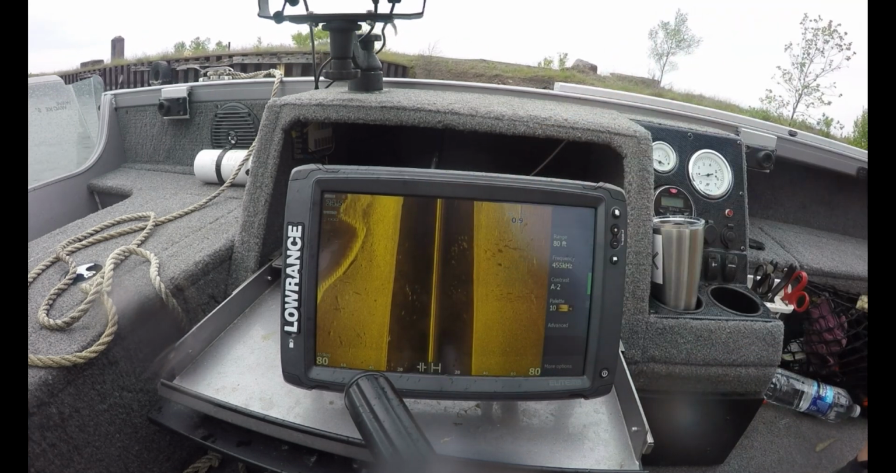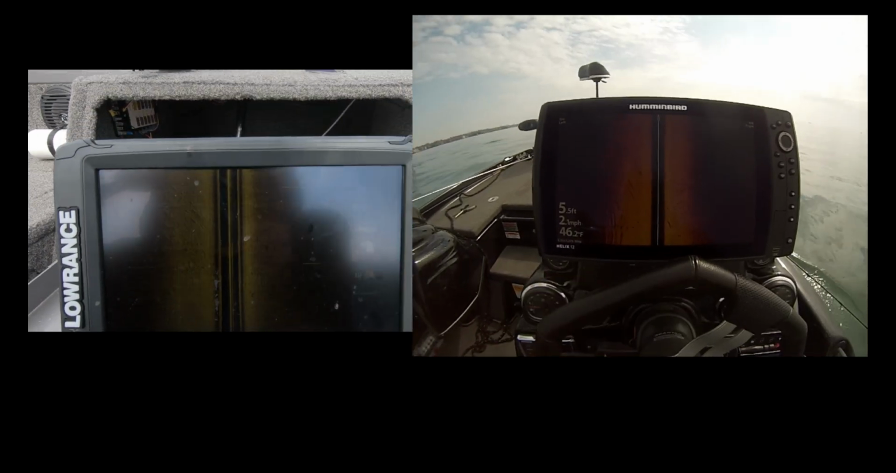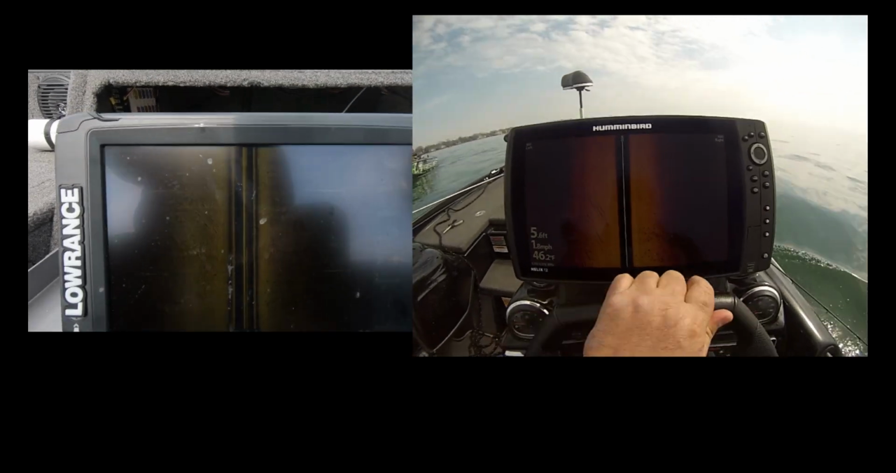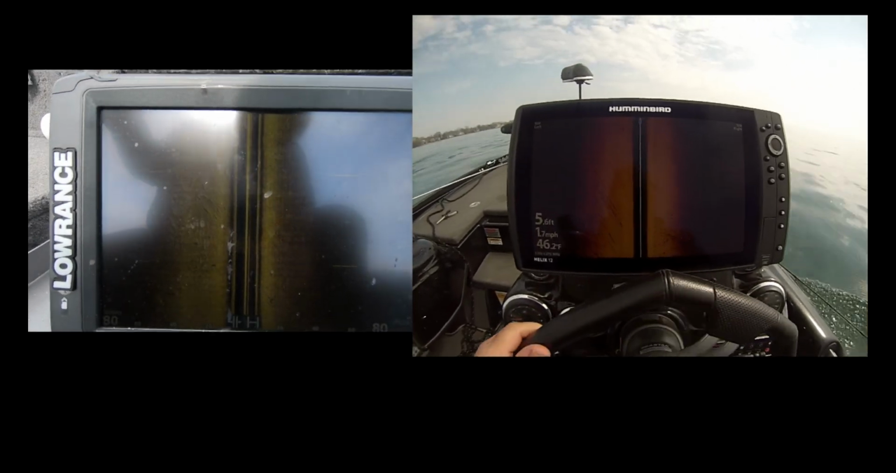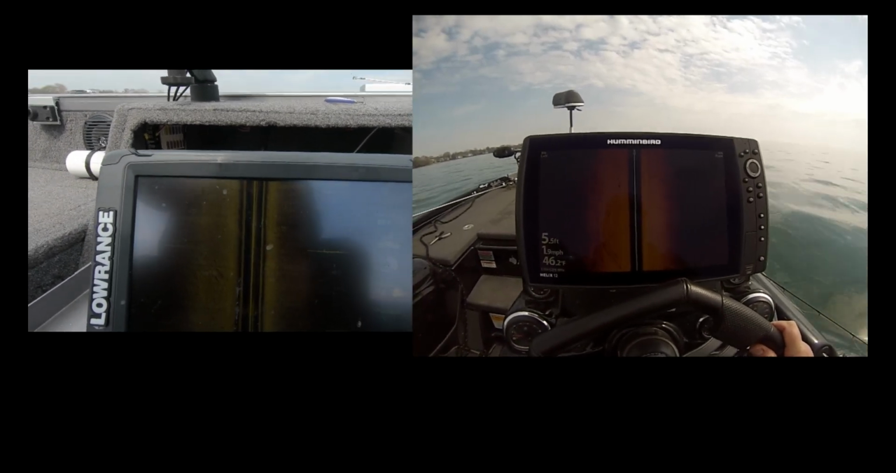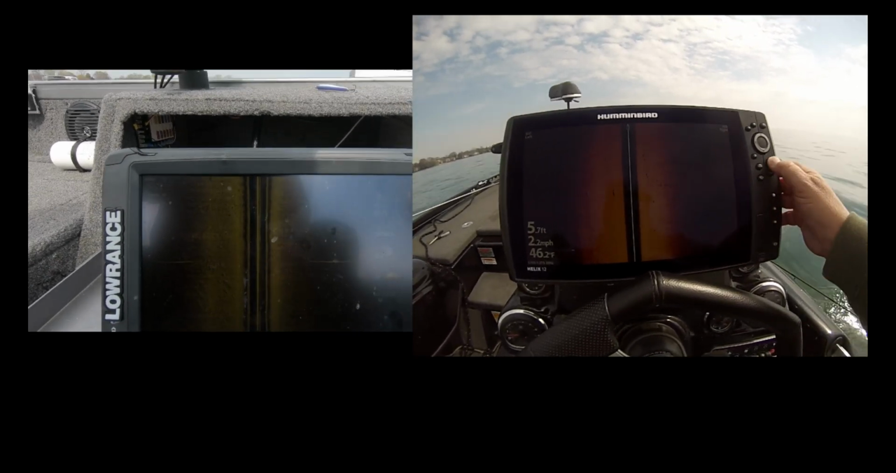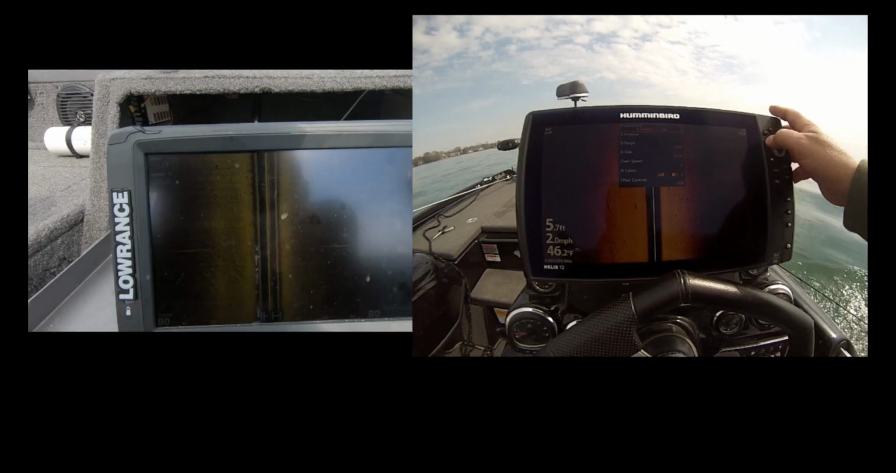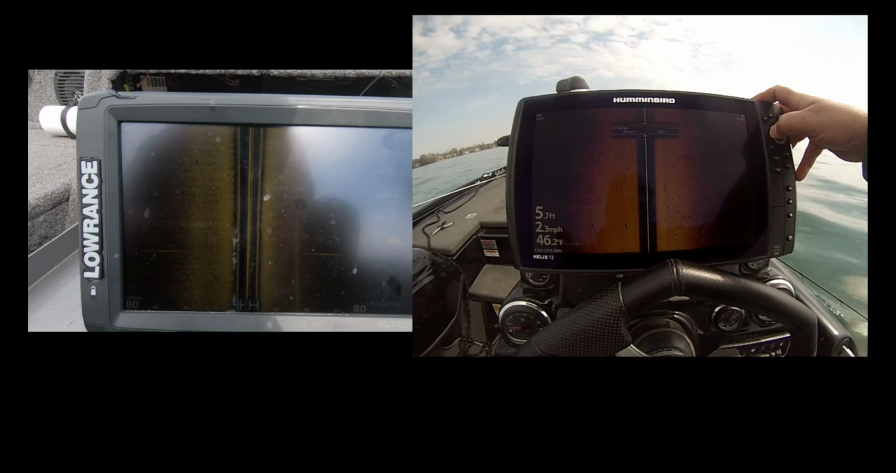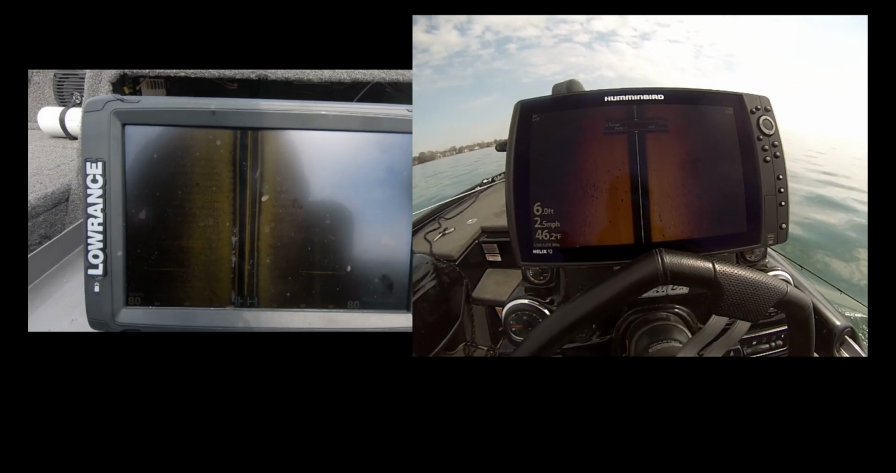Here's a side-by-side comparison up here of a Humminbird Helix 12 Gen 3 with Mega imaging on the right, compared to a Lowrance 12 Elite Ti2 on the left. Now granted, this is not a perfect comparison. We are trying to read the same exact material.